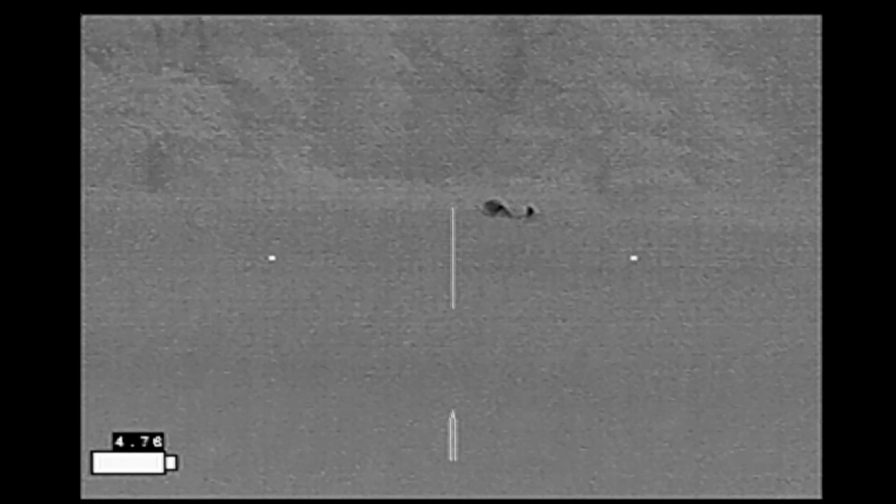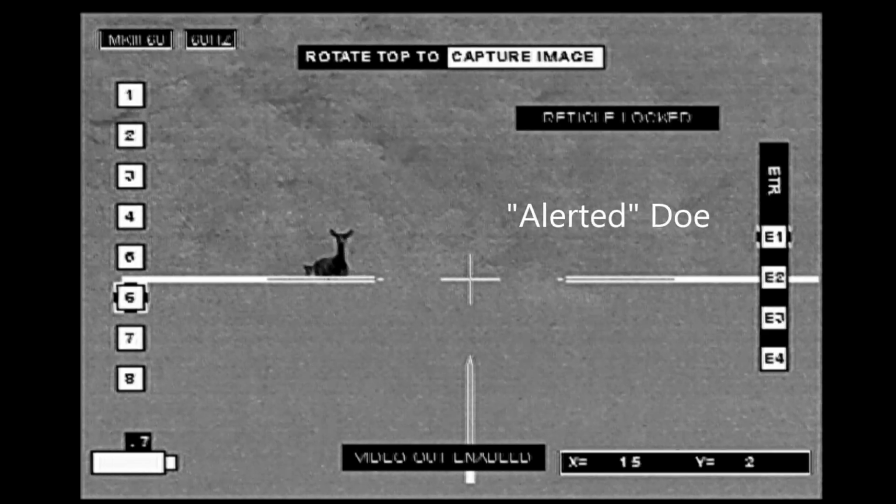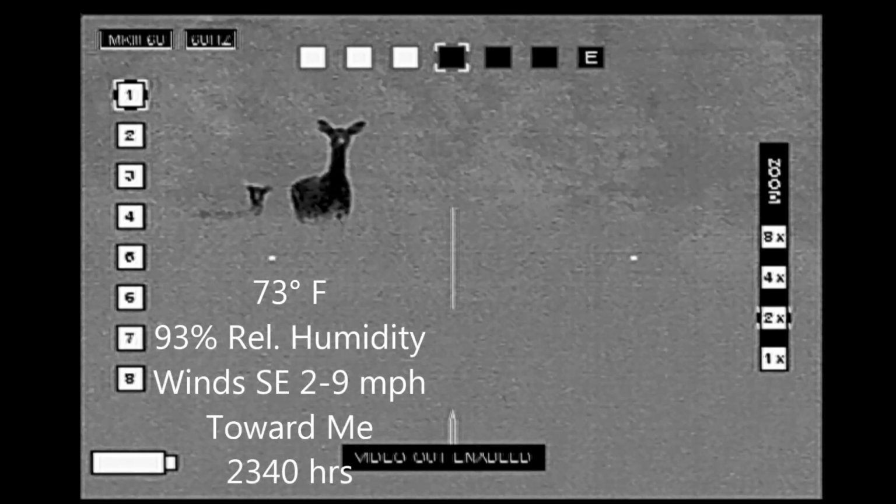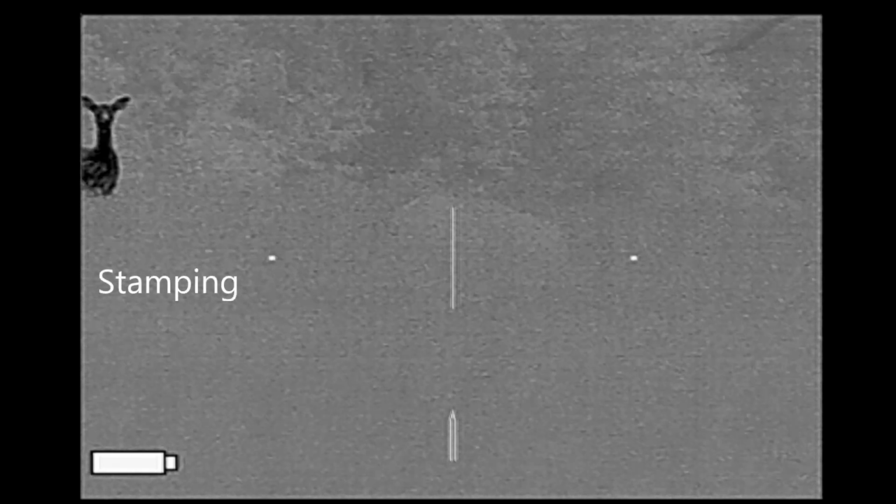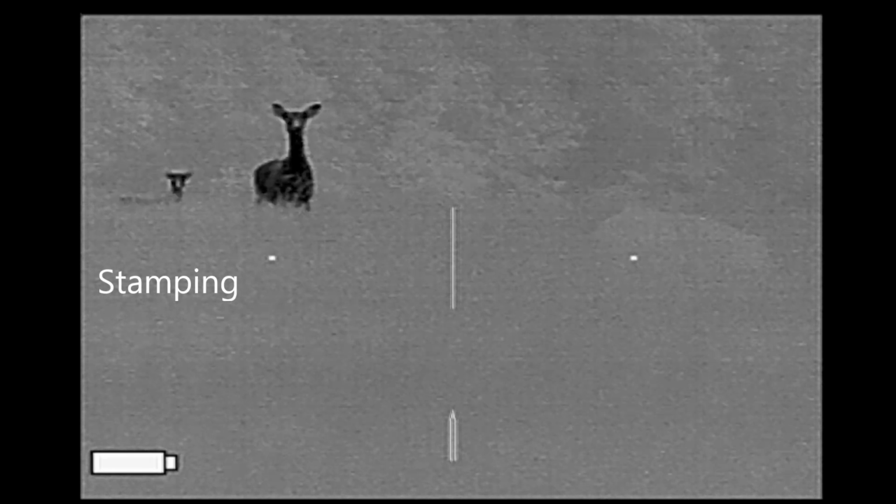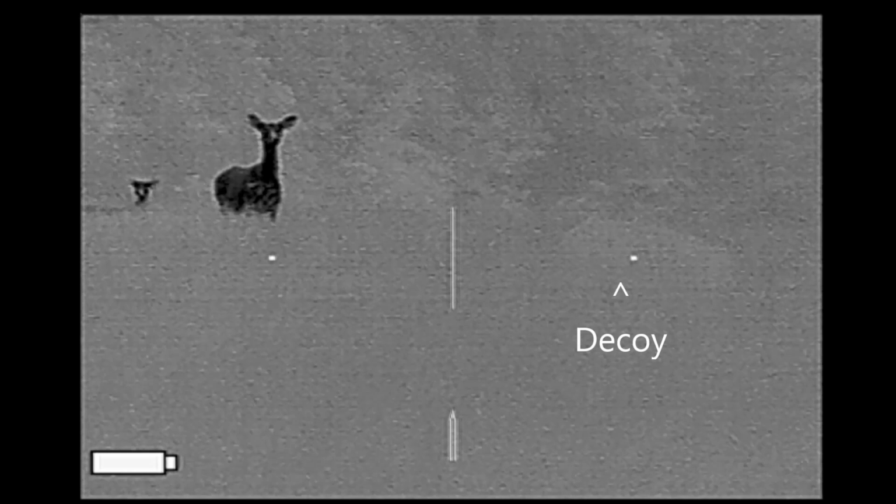Eventually they came up out of their low spot up on top of the ridge to where the hog decoy was, and the doe has alerted on seeing the hog. The hog itself isn't really apparent. It's not generating any heat of its own, and so it's showing up as white in this image. But the doe sees it, it's painted black, and she sees it and she's stamping her feet.